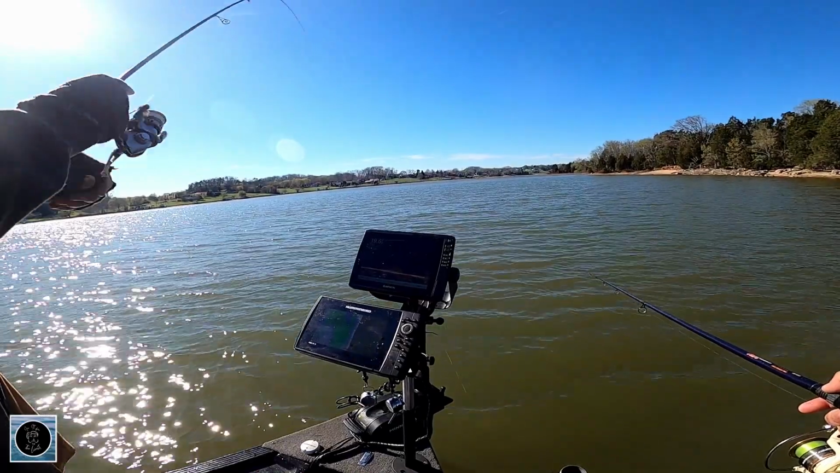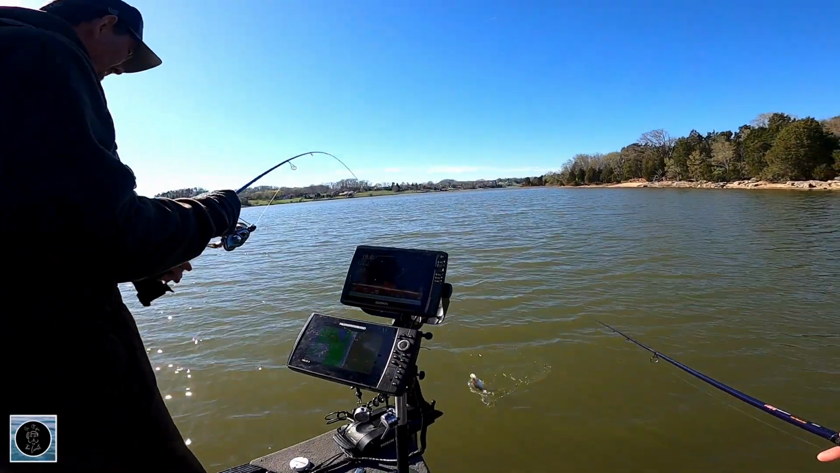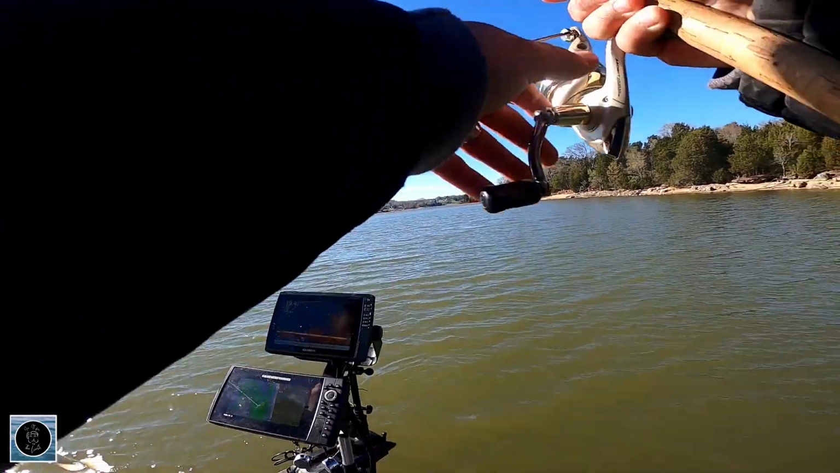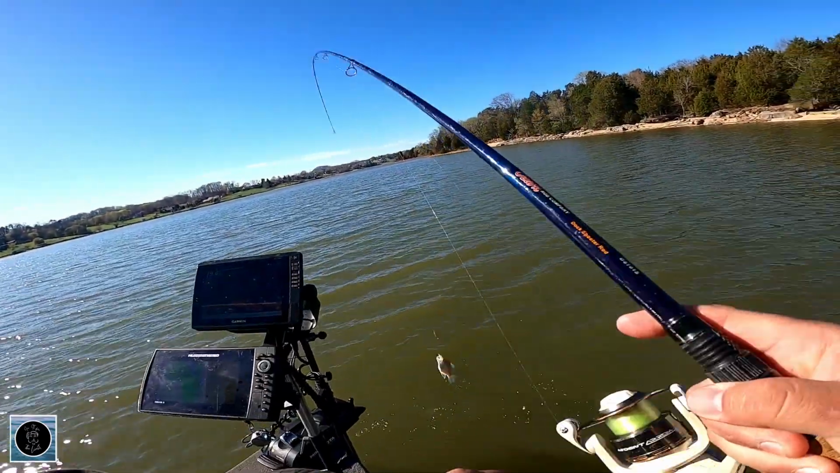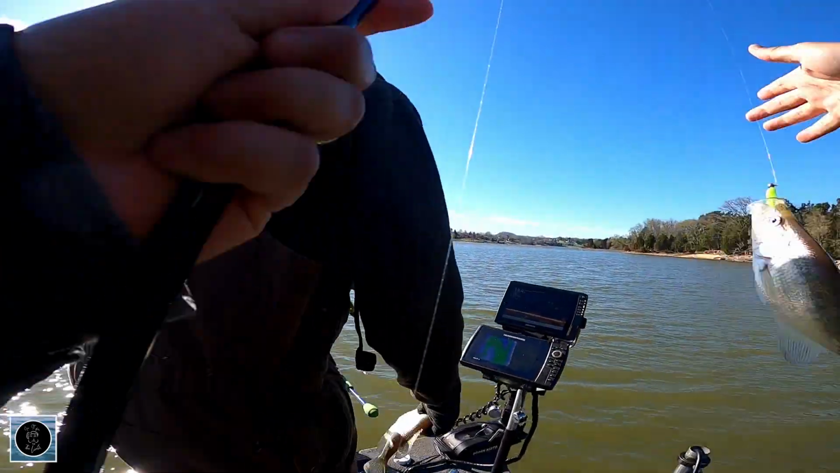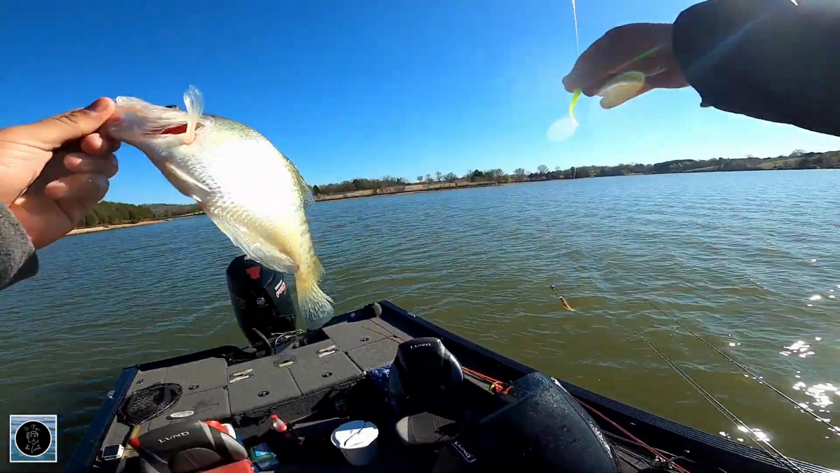Off the bottom, see what it is. Maybe it's a bigger one if it's off the bottom. Oh, that's going in the box. That might be a boxing. Is it possible? Is it a double keeper? I don't know if this one is.